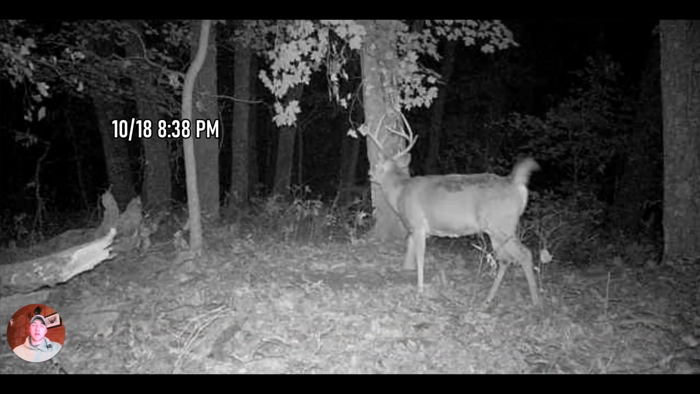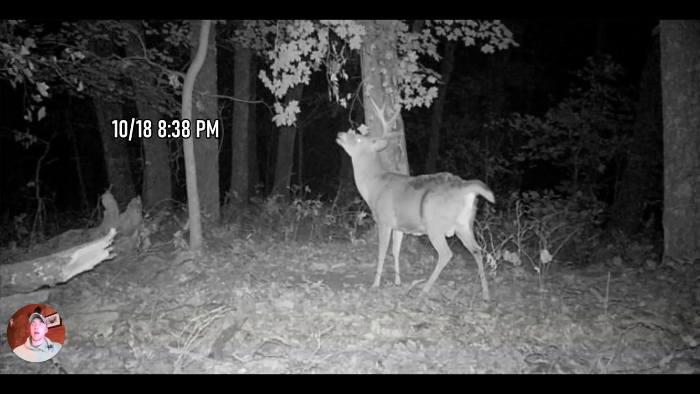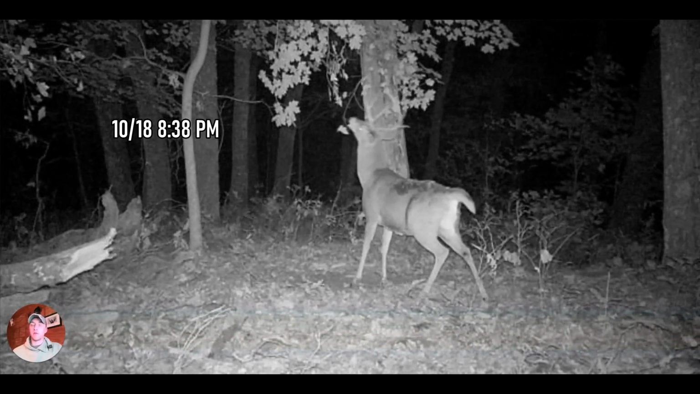Now, he visited this scrape location a ton, like I said, throughout the beginning of October. This video is actually the last time that I caught him on this camera, October 18th, right around 8:30 p.m. again, and very consistent behavior that he shows as he visited this scrape location, always interacting with it before dropping down over the point of the hill.